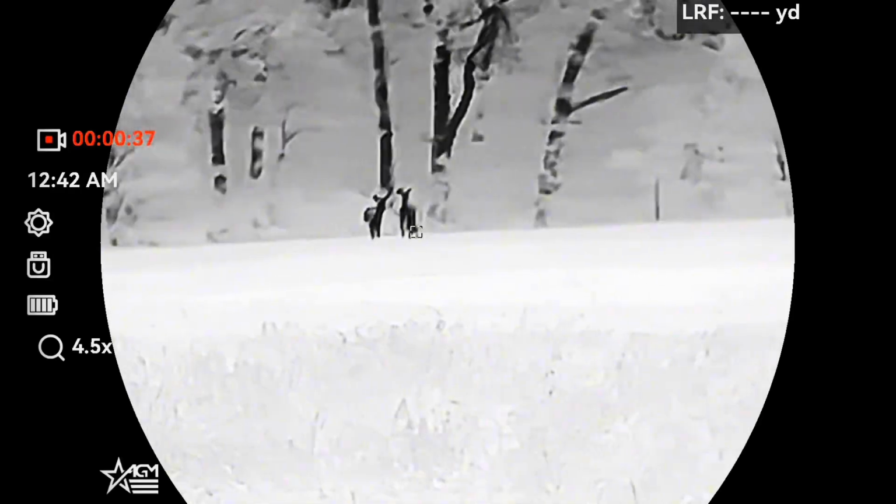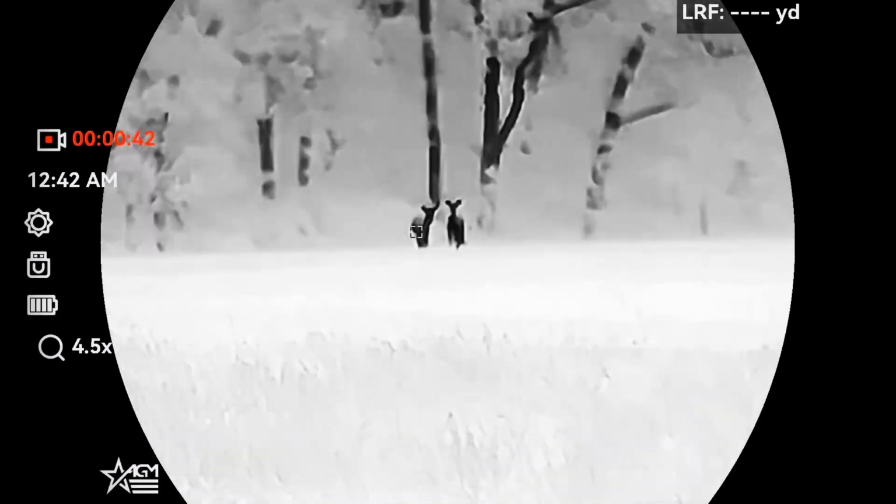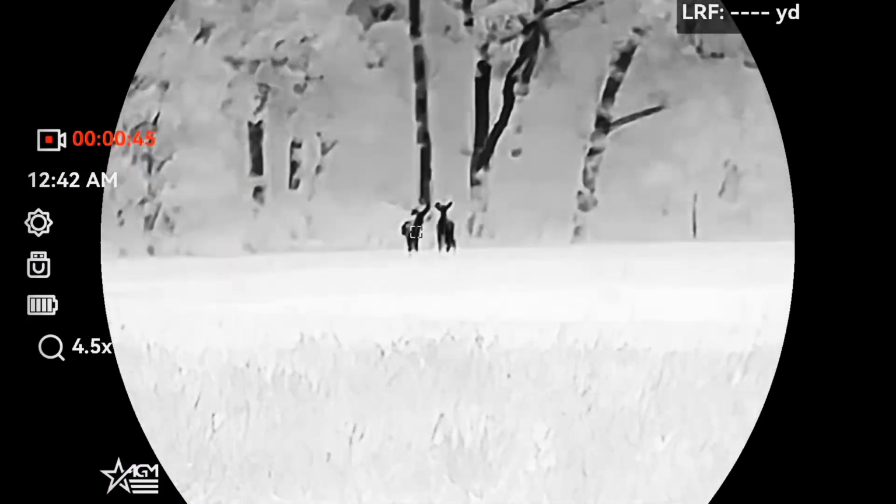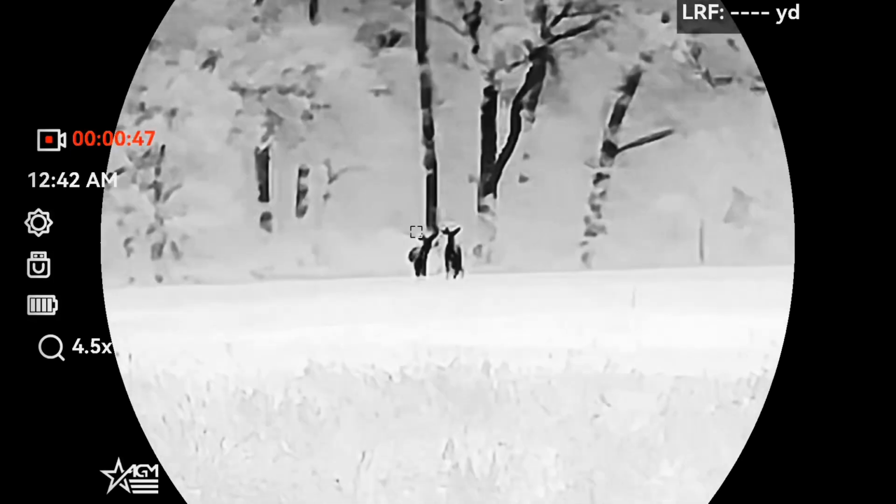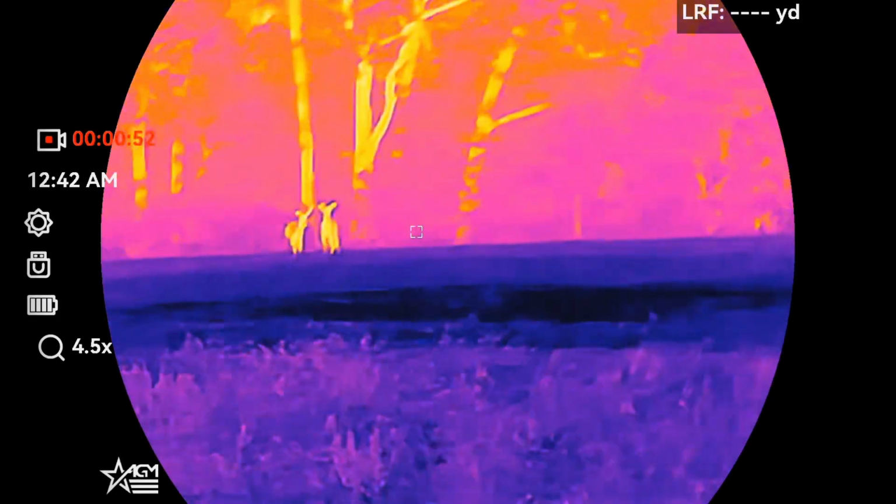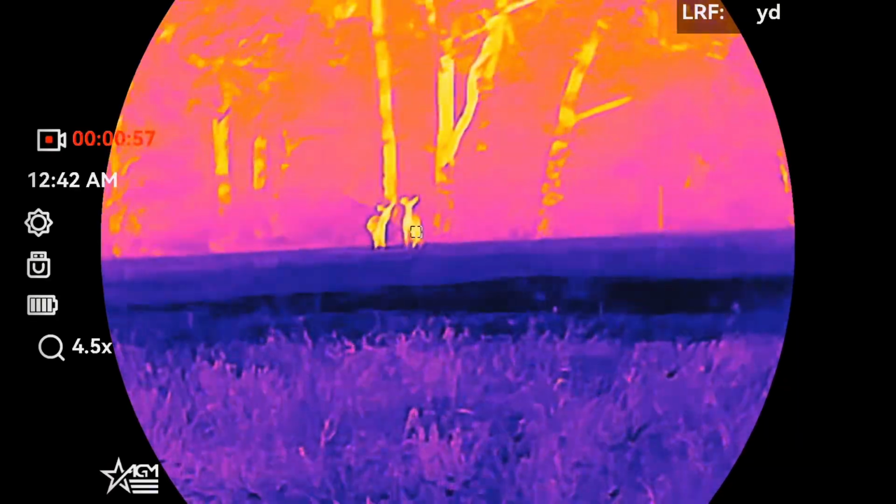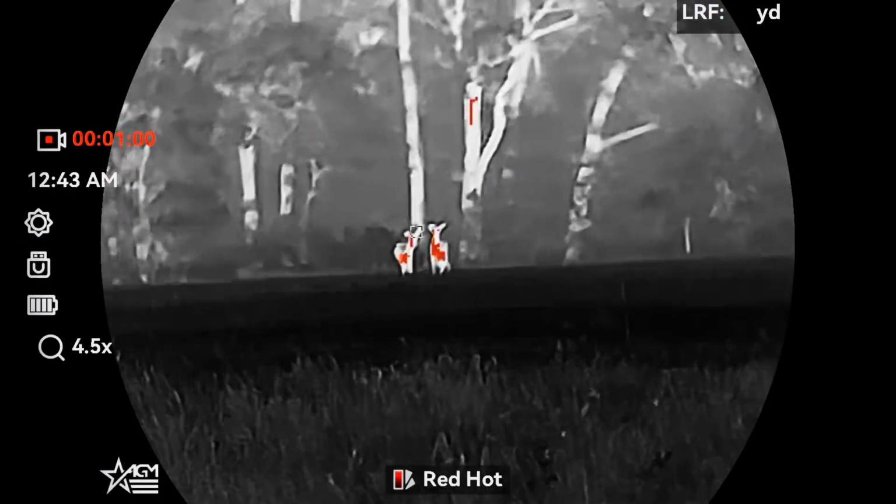Your lenses, again, 25 millimeters for both. NETD, less than 35 millikelvin for the thermal sensor. Power does take a 5 VDC 2 amp USB Type C, and it does have the two 18650 batteries. Digital zoom, so that would be running through the zoom right here with your zoom button here. It has a 1x, 2x, and 4x.